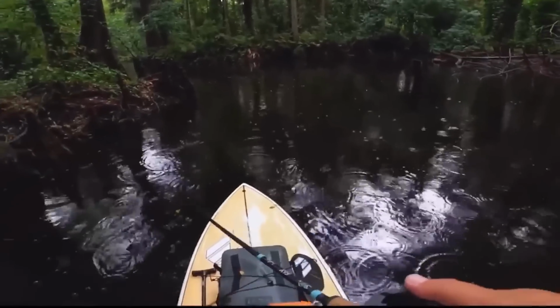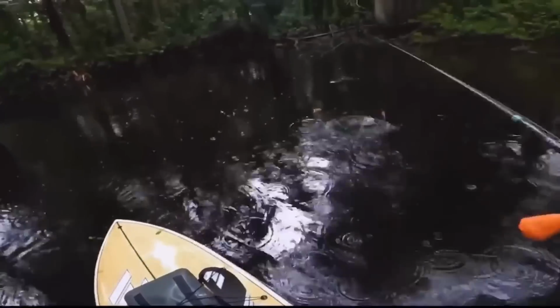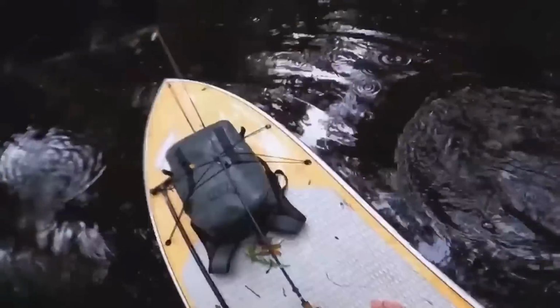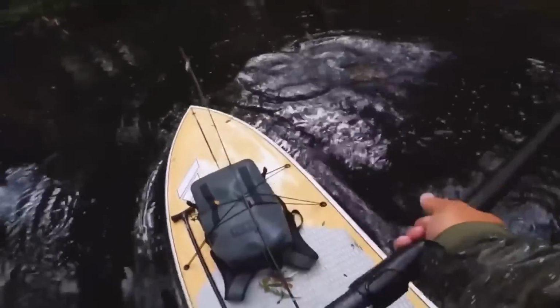Florida is known for having lots of alligators, especially around its lakes and rivers. A guy had a scary encounter when he was out fishing in a Florida forest lake. While he was fishing, he spotted an alligator in the water, which frightened him quite a bit.